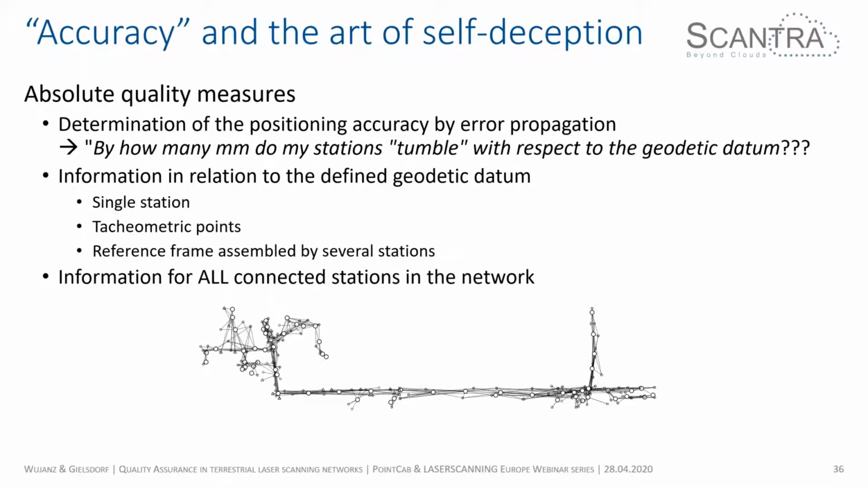What these numbers that I will show you in a minute tell you is by how many millimeters my stations tumble with respect to the geodetic datum. Tumbling means, just as in the example that I showed you earlier, my geodetic datum was the thumb in the slide, and my stations were, of course, the jigsaw puzzle. And tumbling is actually the amplitude of how much the station is shaking with respect to the datum.